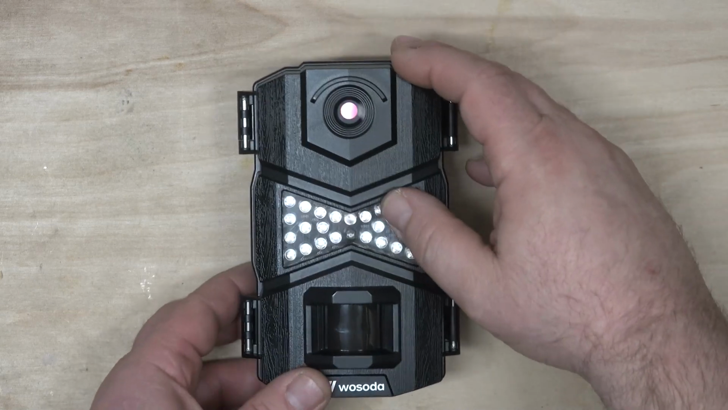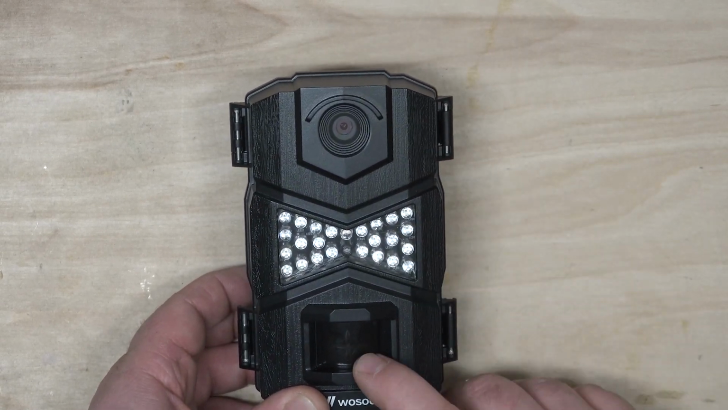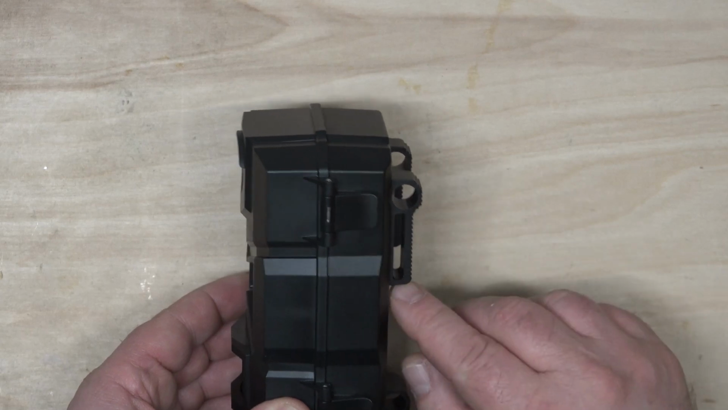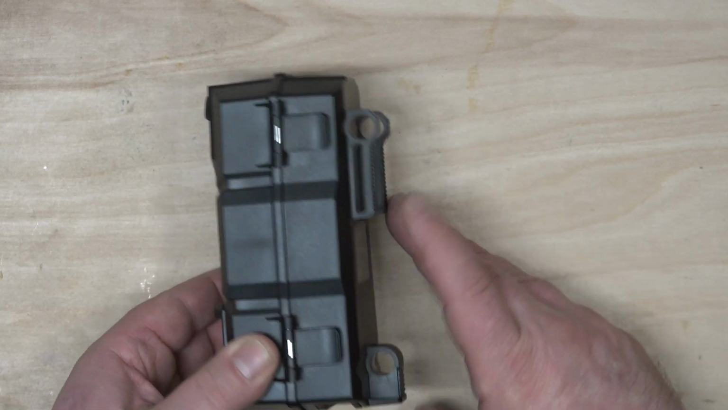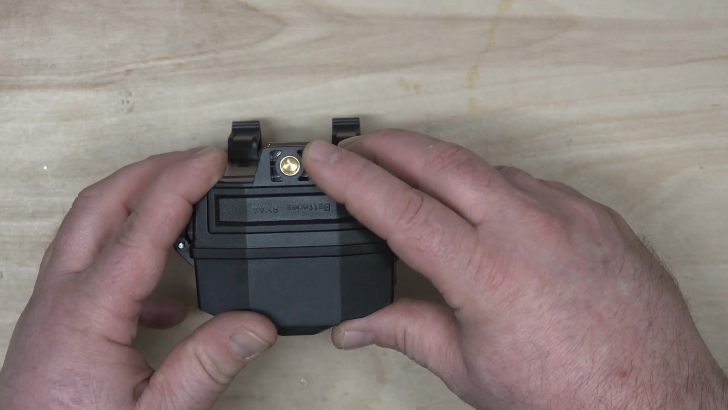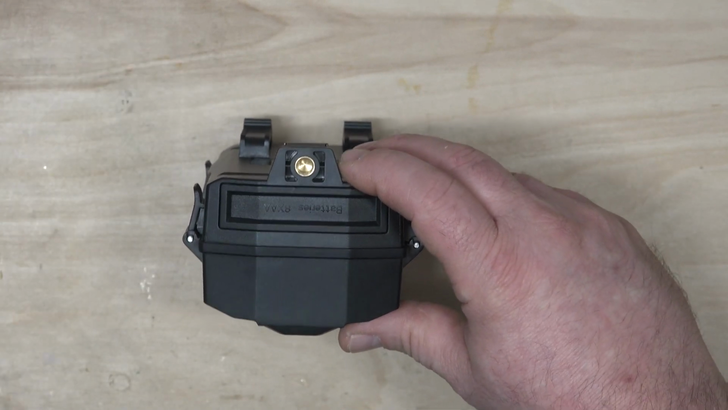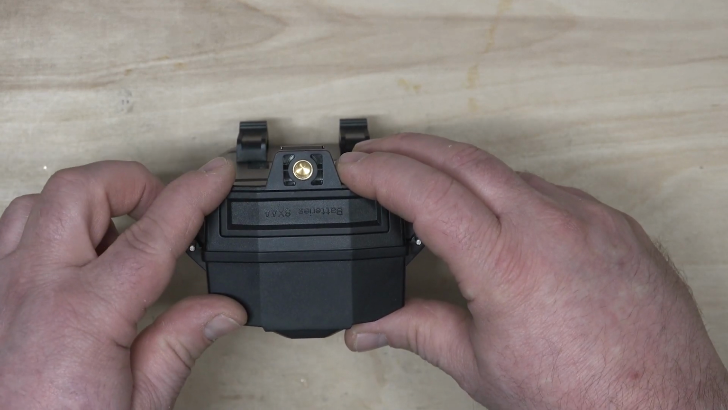On the camera itself, we have the lens, of course, we have the flash, and we have the sensor that picks up motion. And on the back, we have a place for the tree strap. Also, we have a place here for a cable type lock. On the bottom, you'll see there's a standard 1/4-20 tripod socket. You can use this for the mount that came with the camera, or you can use it on a standard tripod or any other type of mount that uses a 1/4-20 thread.